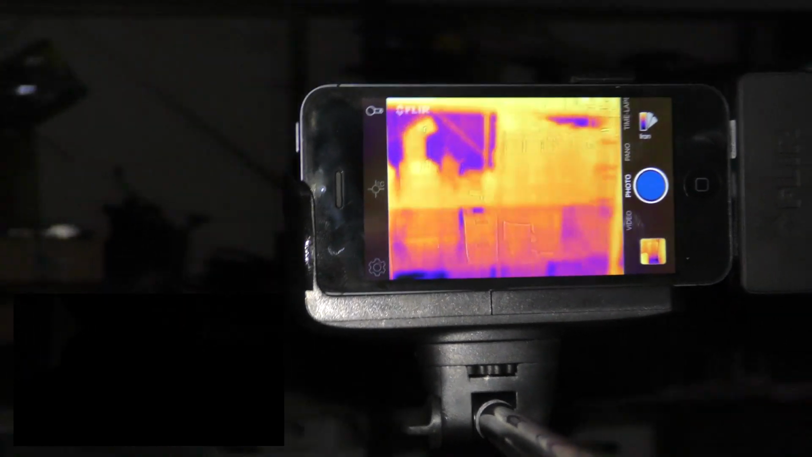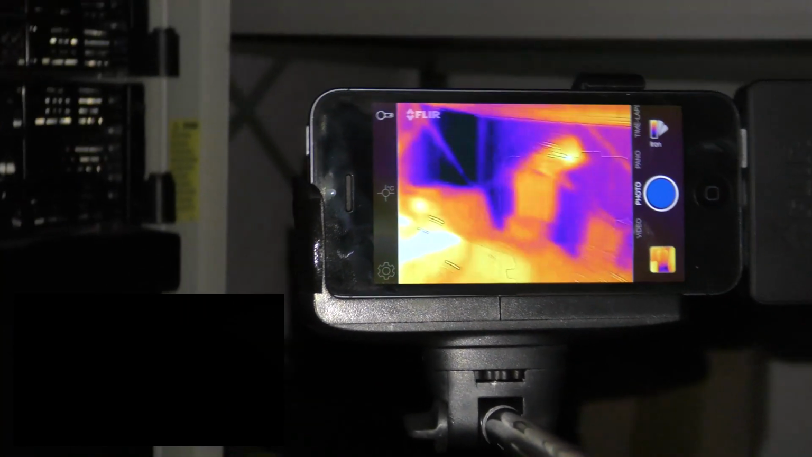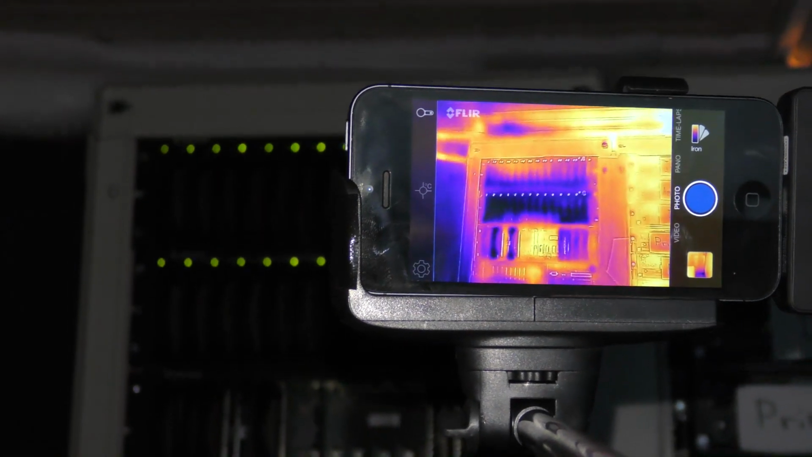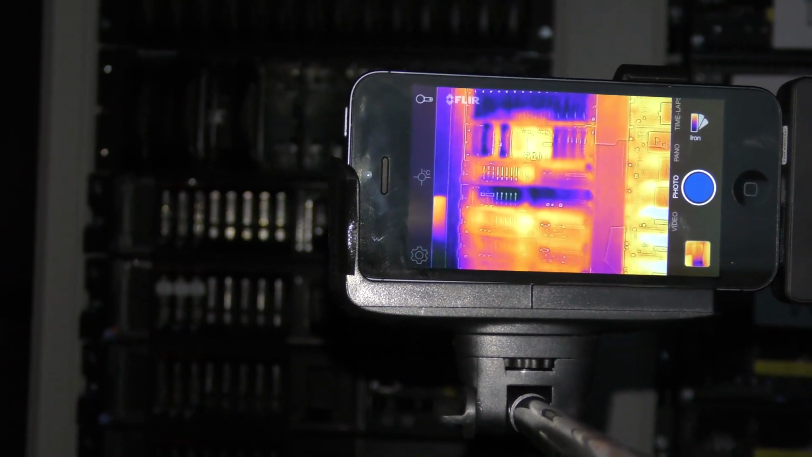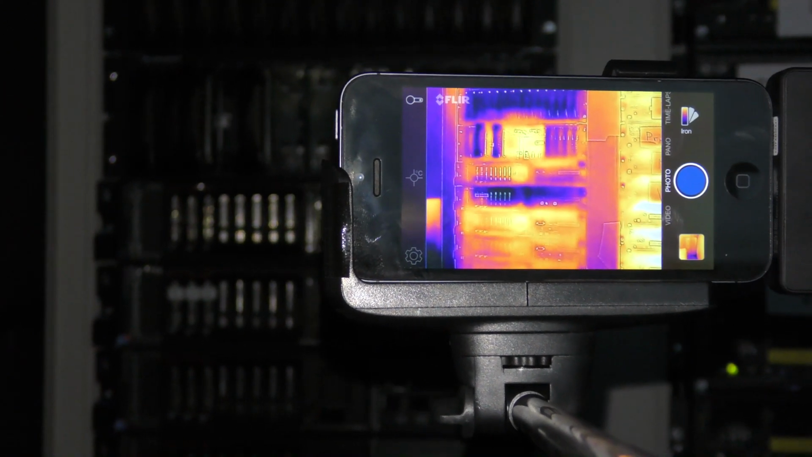Here is the data center. I have to turn on the lights, but let's see if I can get far enough away. There is a server. Actually, some of the servers are very cold. Those are the ones that are on. See, like that one in the middle? That's all black, and that's because it's sucking in cold air.